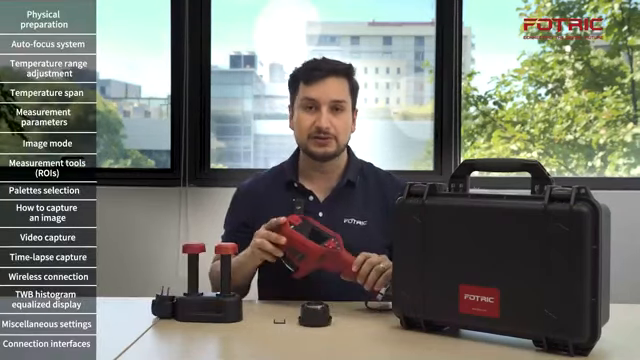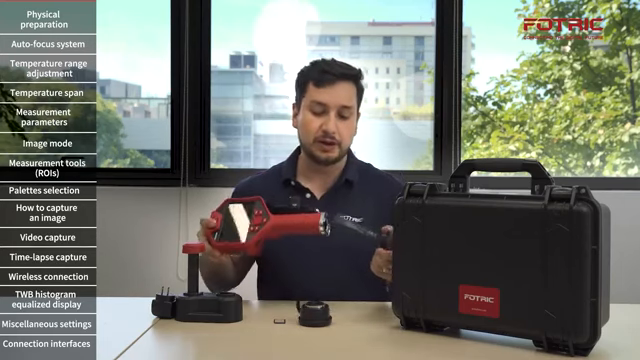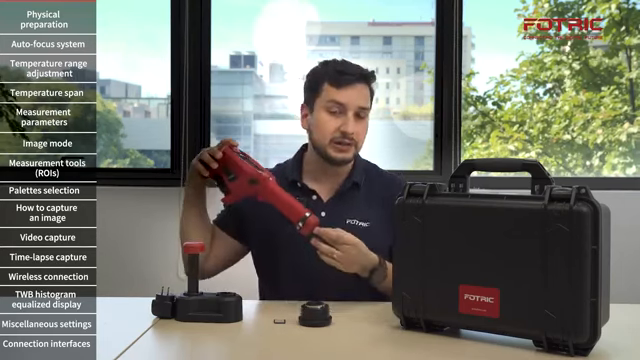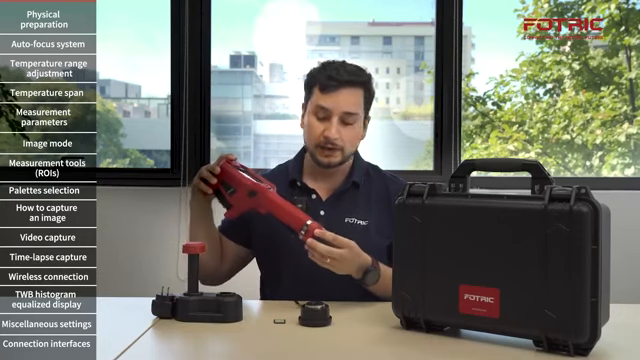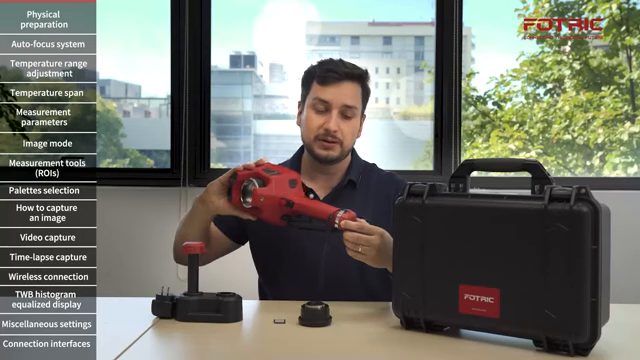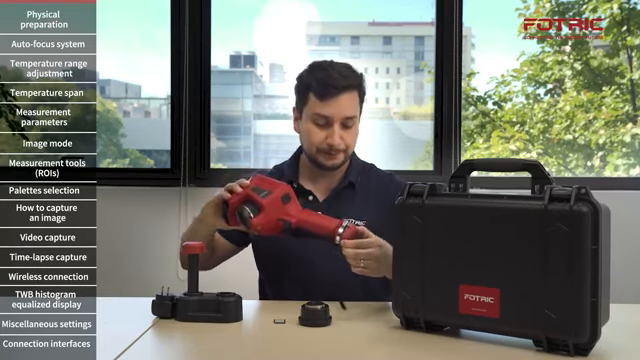Today we're going to learn how to operate your FOTRIC pistol grip camera. So we're going to start by removing one of the batteries from the charging dock, and we're going to place it on the bottom part of the camera. Make sure to go all the way until you hear the click. To remove the battery, you only have to press from the back and the front of the camera to remove and replace for a fresh new battery.